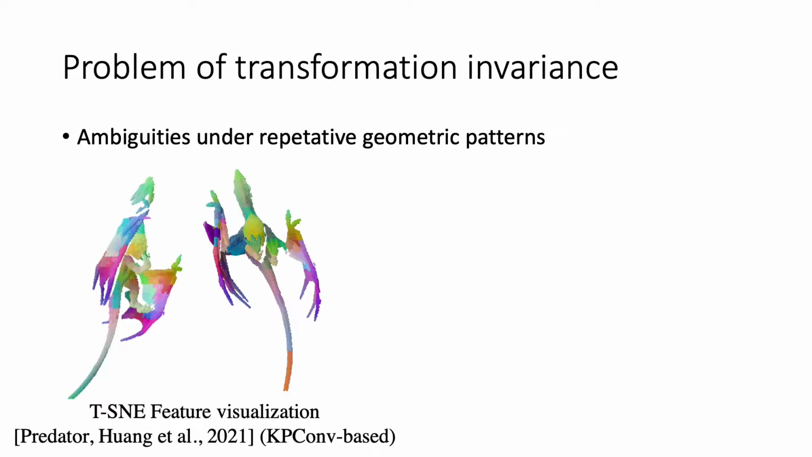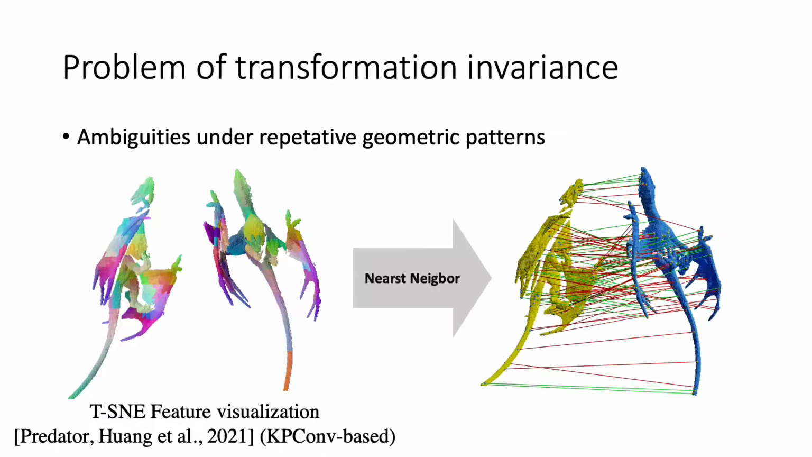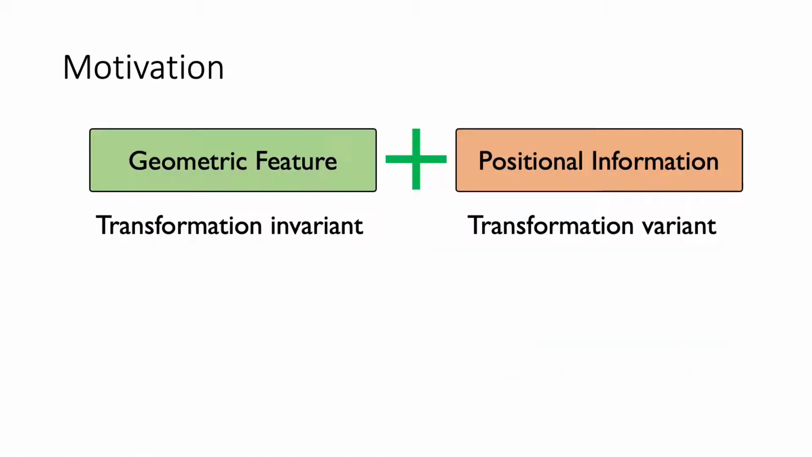For instance, in this example, the flying dragon has a bilateral symmetric shape. The color shows the visualized feature. The feature is produced by Predator, which is based on KPConv. Predator learns similar features for the two wings of the dragon. Such features lead to ambiguous matching results. We argue that such ambiguity could be resolved by enhancing geometry features with 3D positional knowledge.